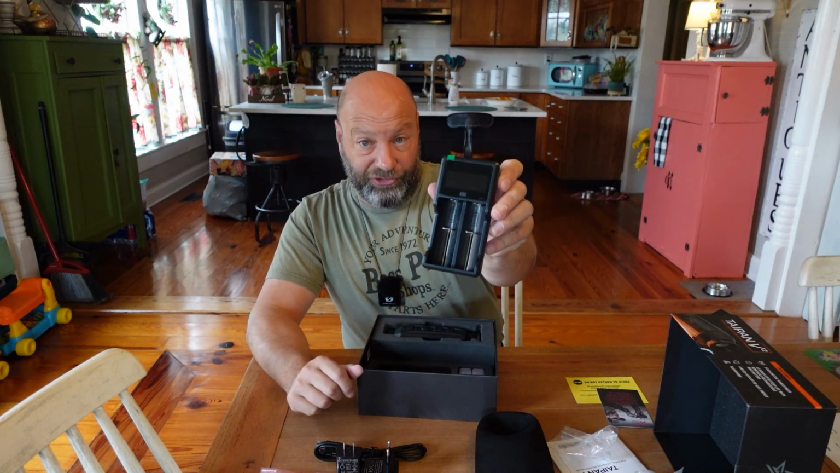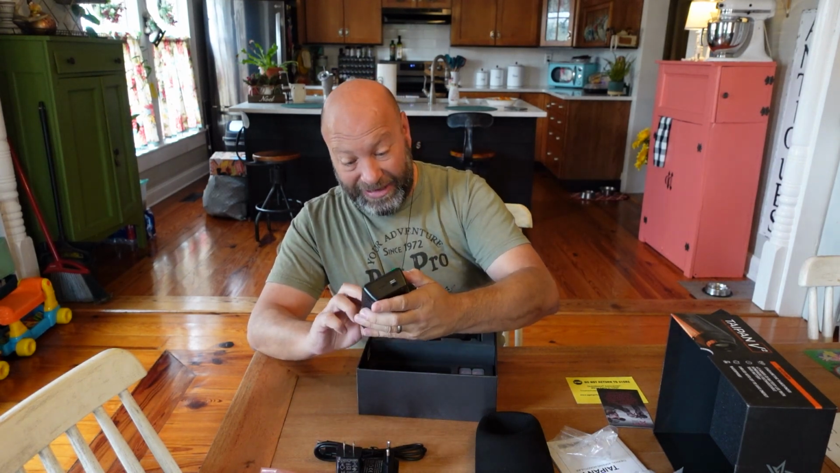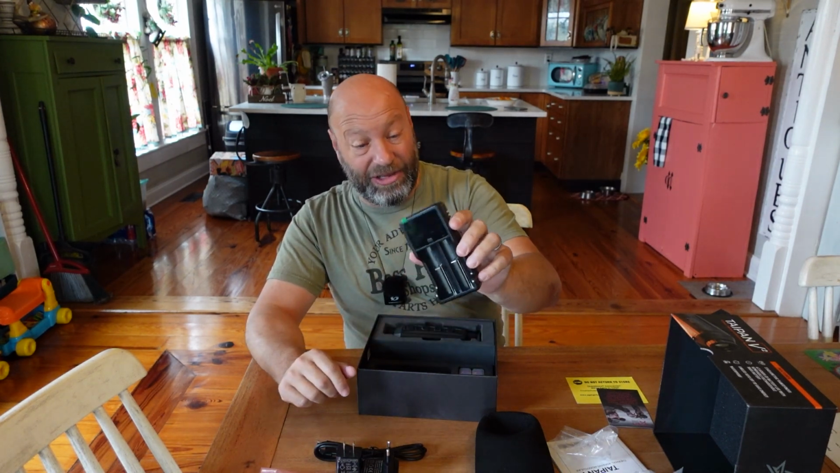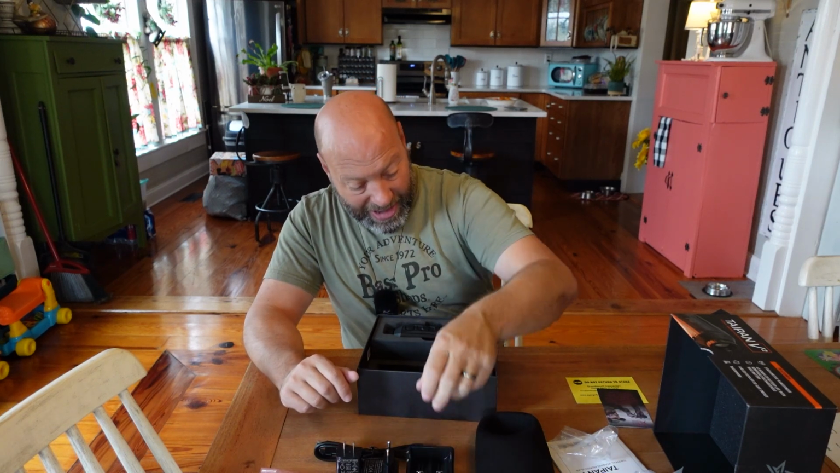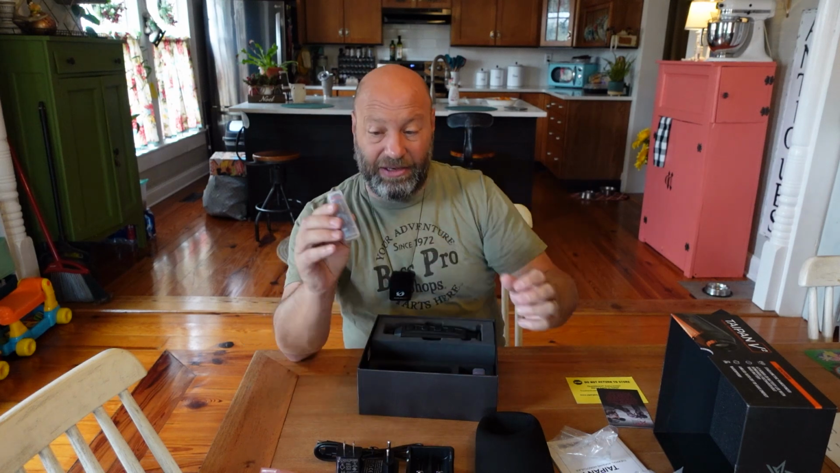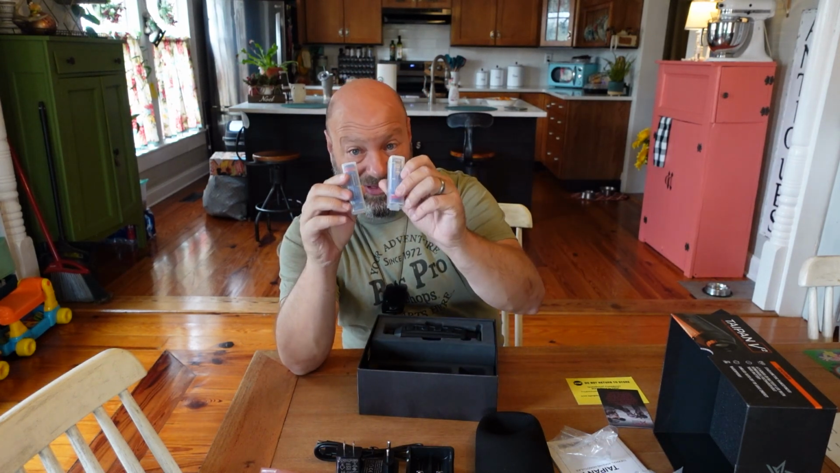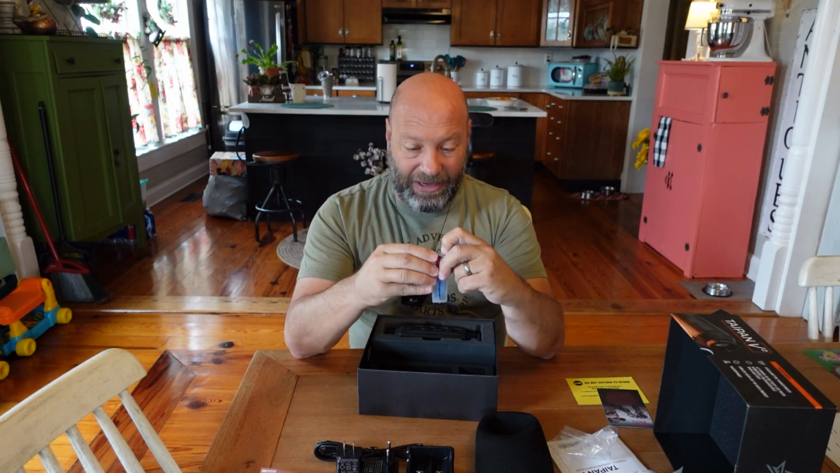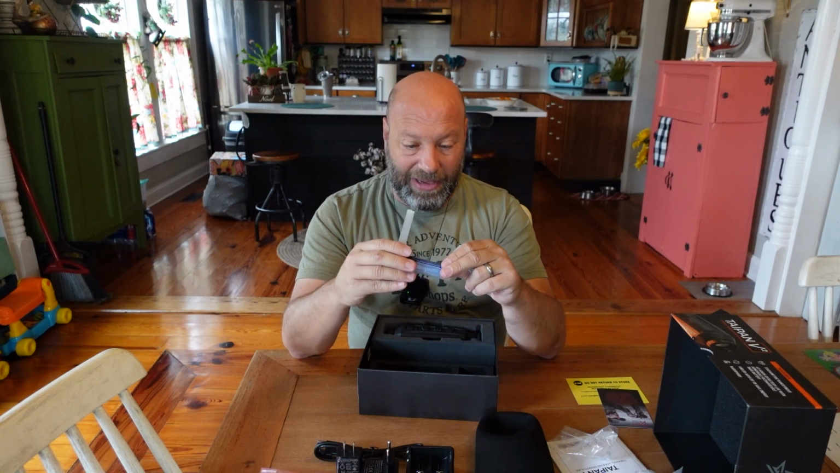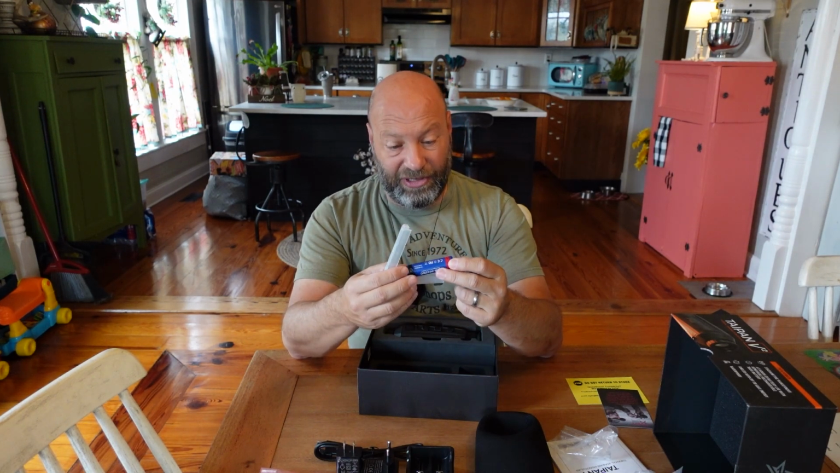They give you your own charger. Okay, look at that. That looks very similar to my Nightcore twin charger that I already use, and I love it. But you get another charger right here for the batteries, and they give you an 18650 battery and another 18650 battery. They give you 2 batteries, and they have these pretty sweet little cases right here. Look at those. Okay, and then here it is right here. This is a standard button cell, 3200 milliamp hour.